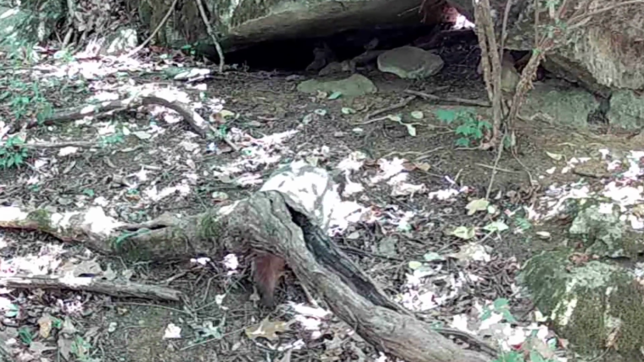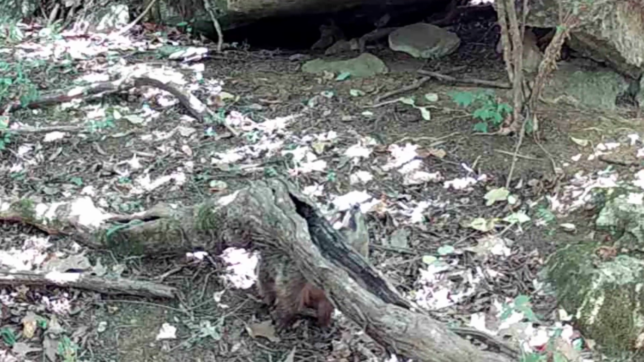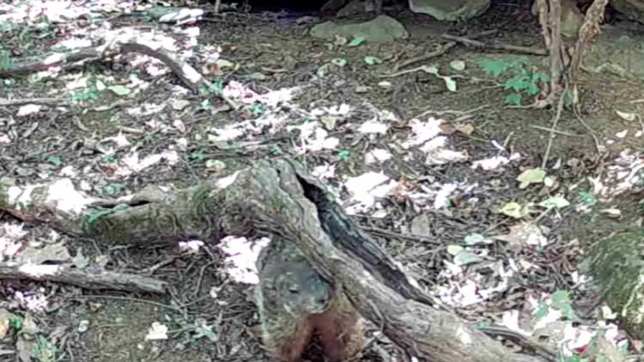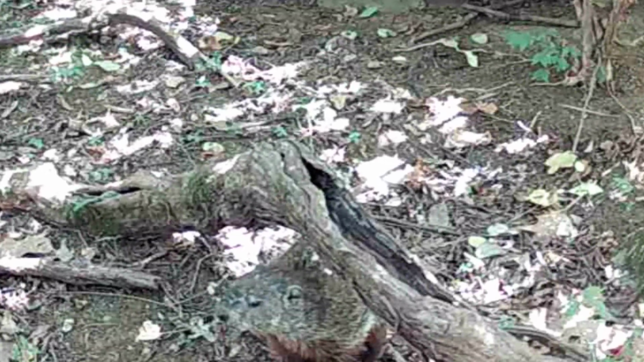But he comes and goes. Here he is getting to go out. I guess he's going to clean his teeth a little bit. Getting ready to head out on another day.